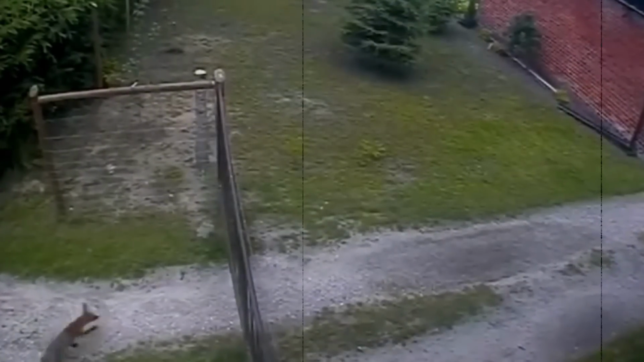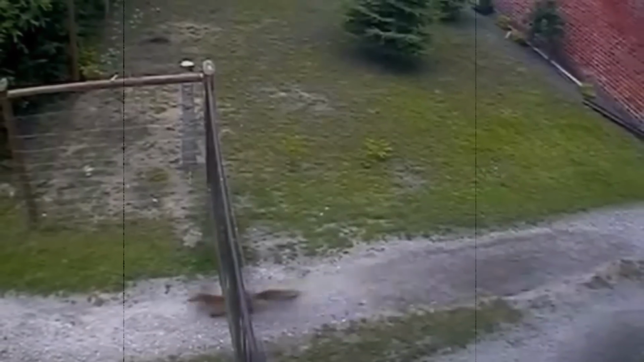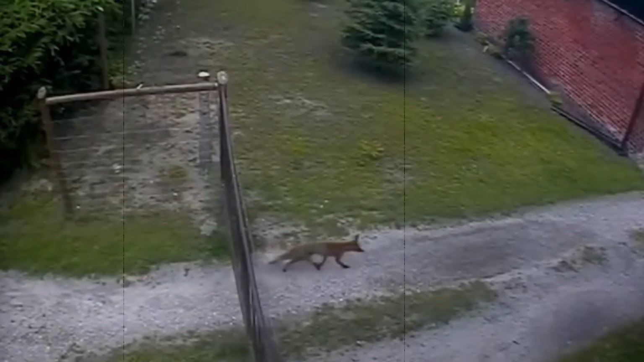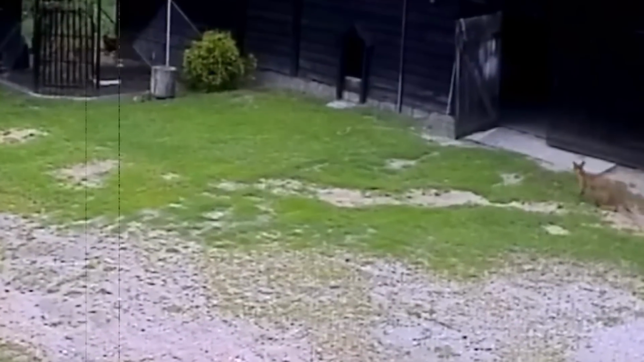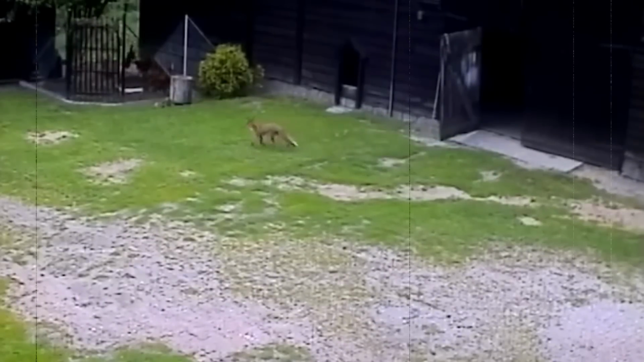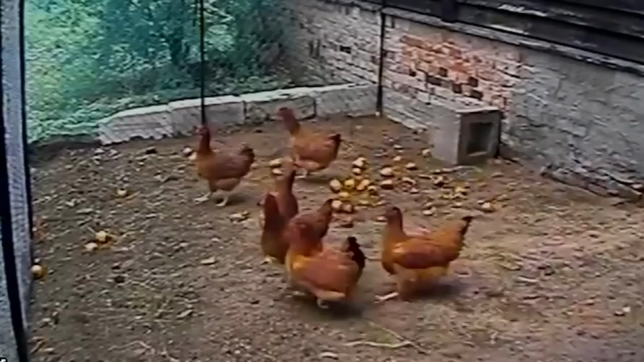This video sequence, captured by various surveillance cameras around a house, documents an eventful wildlife encounter. The first camera, located at the front of the house, records a fox entering the property. The scene then shifts to a courtyard camera where the fox spots hens leisurely outside their coop. As the fox lunges towards the hens, the camera inside the hen house captures the frightened birds scattering in panic.